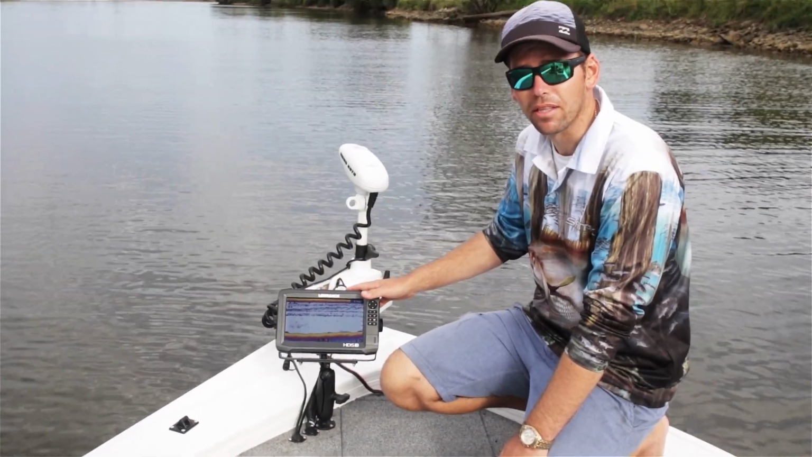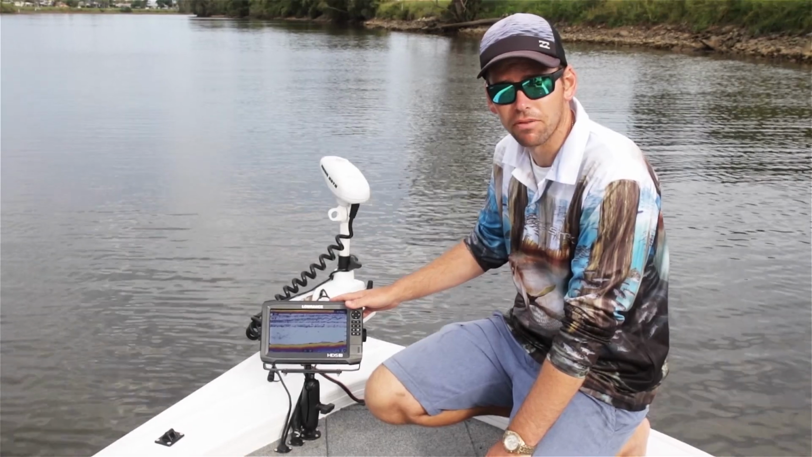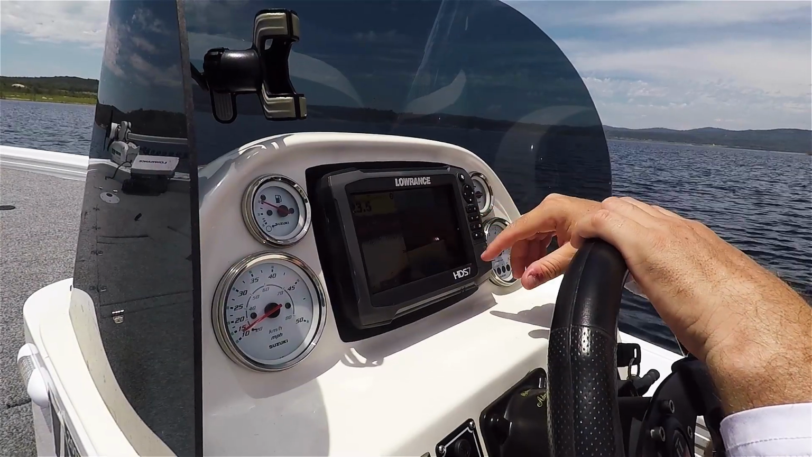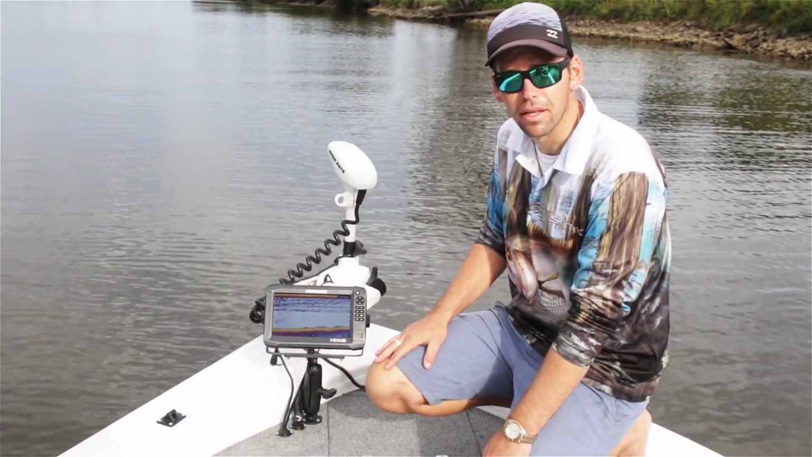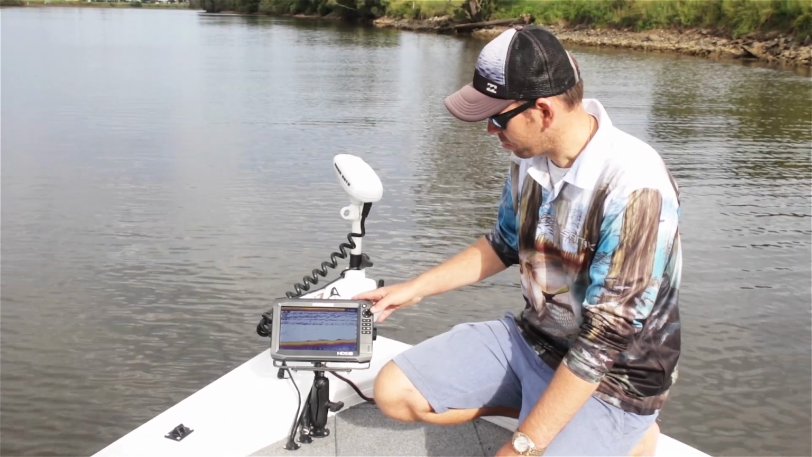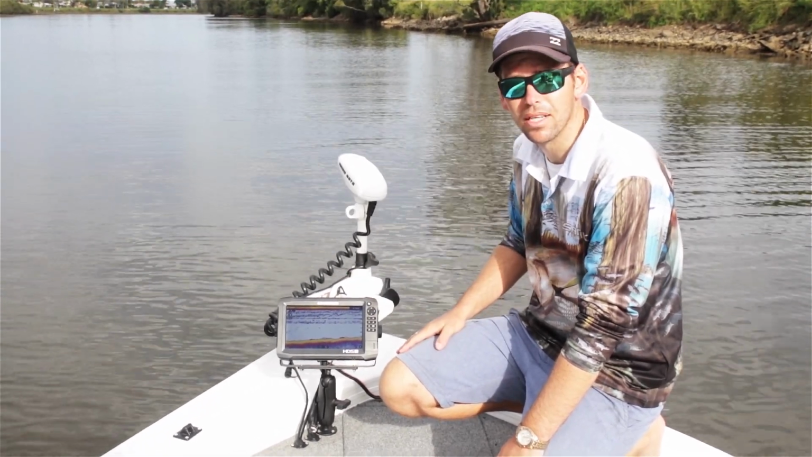We're running the latest electronics from Lowrance on board the boat here at Freshest Fishing. We've got a HDS Carbon at the bow, we've got a HDS Gen 3 at the helm. Both of them are linked, they're networked through a Structure Scan 3D module. So I'm just going to show you some of the features on the new HDS Carbon.